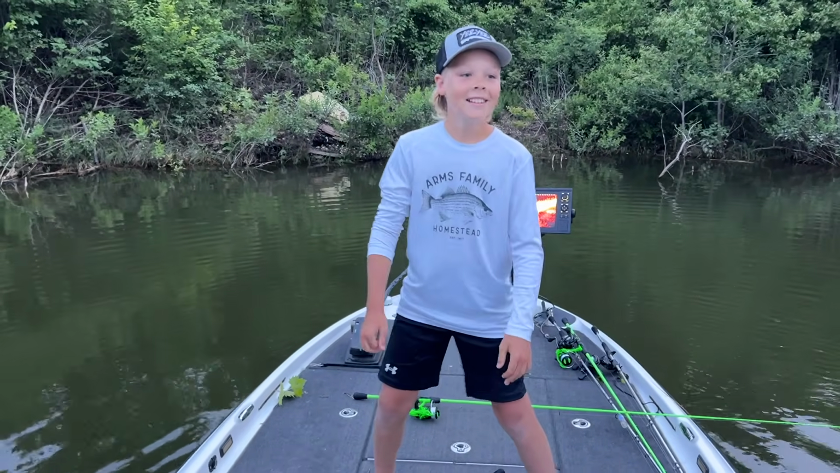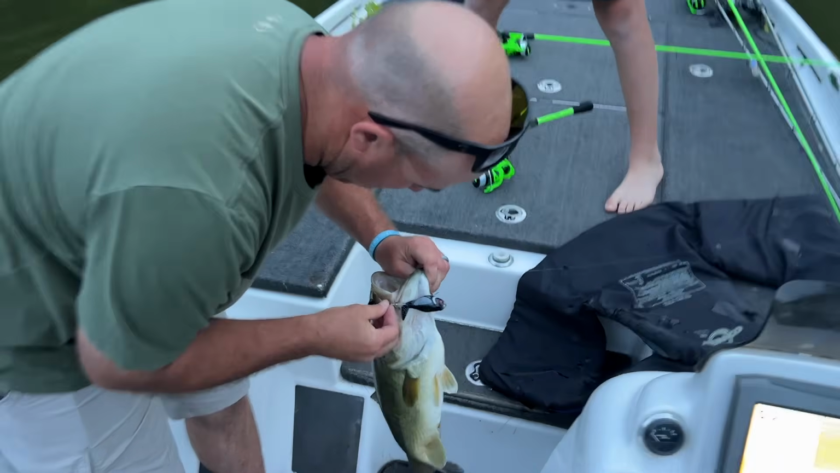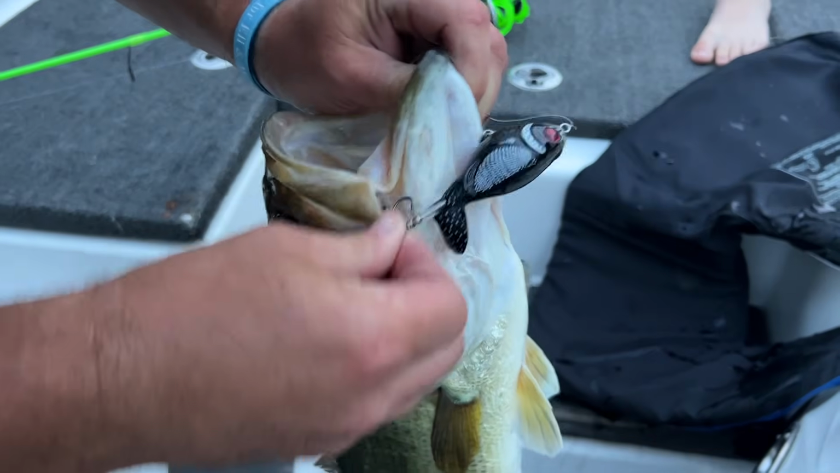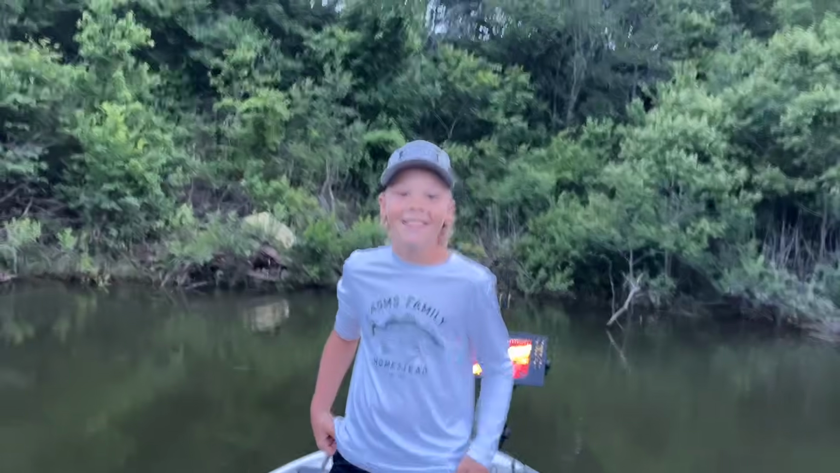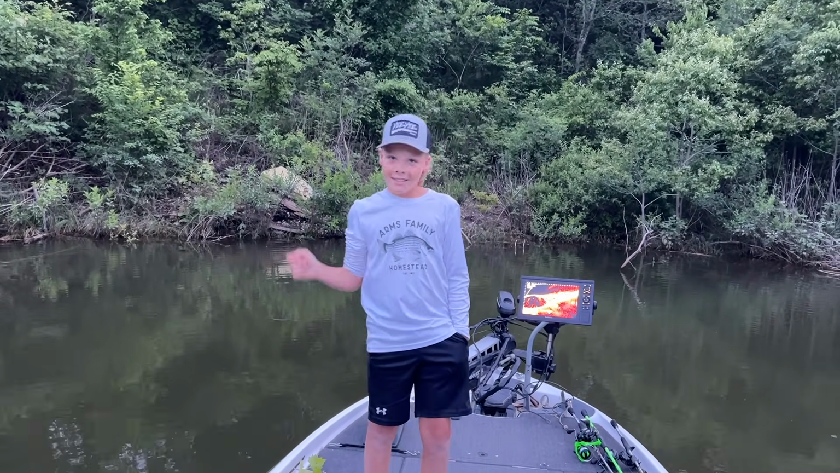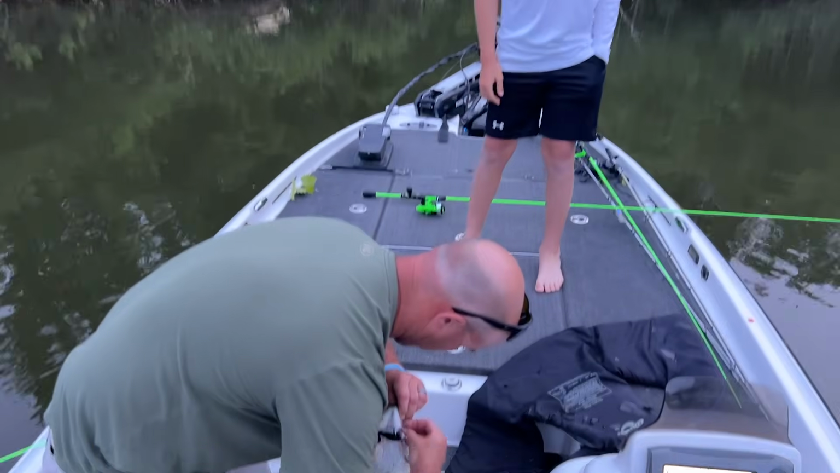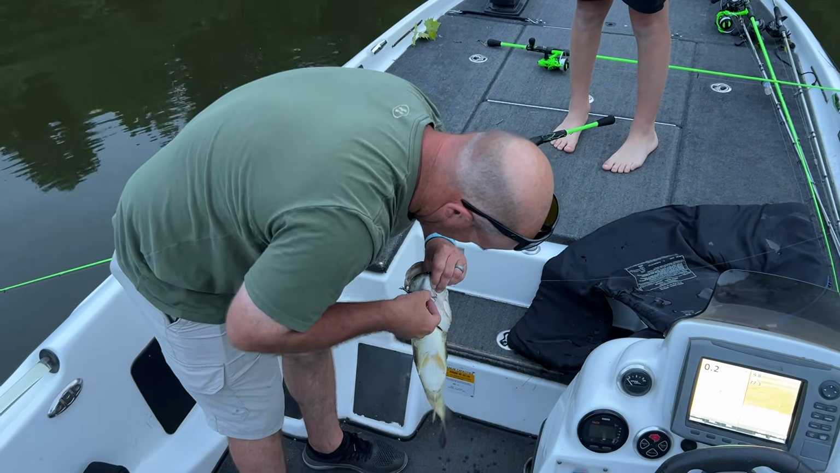Houston's been trying to catch a fish on a Whopper Plopper all afternoon. We saw it literally go at one little spot, and we missed it 3 times, and then finally it ate it. Yeah, I couldn't get my camera out quick enough. He hit that Whopper Plopper 3 times, didn't he? Yeah, and then he finally got it. I don't think he was getting off. He was not getting off.